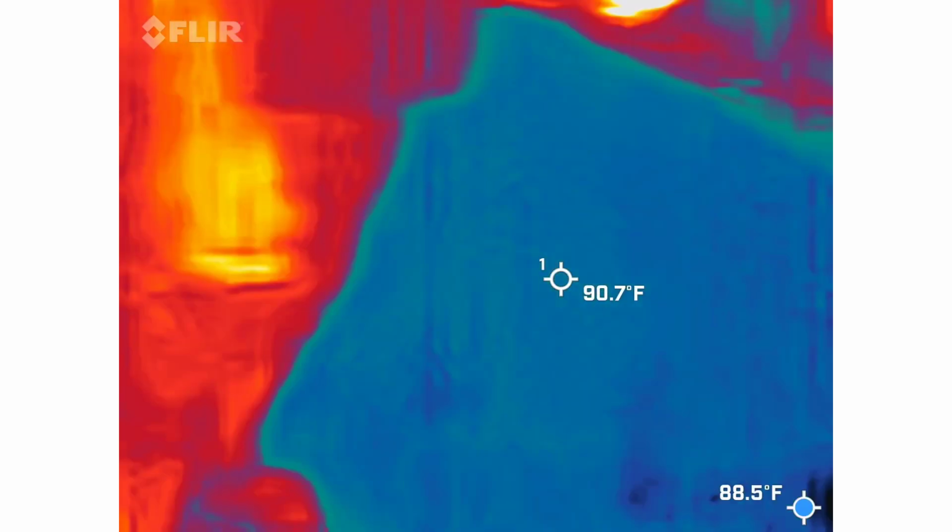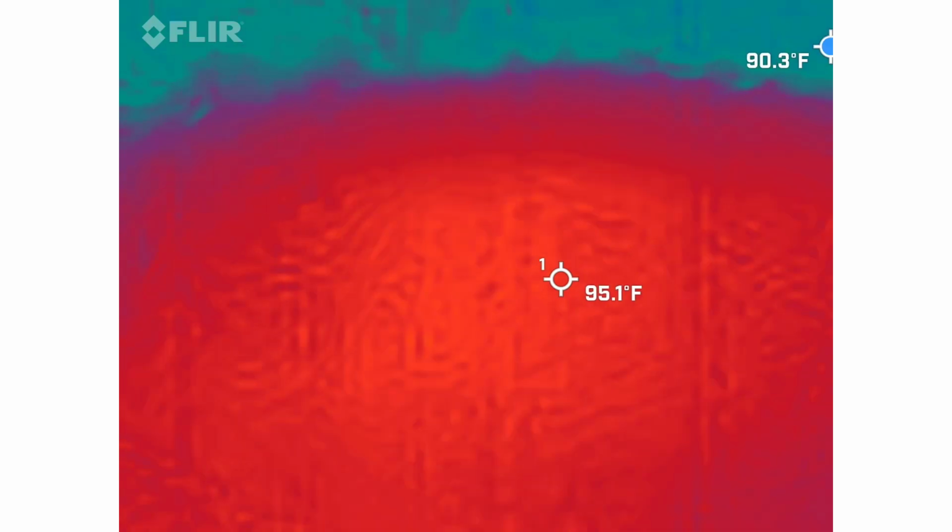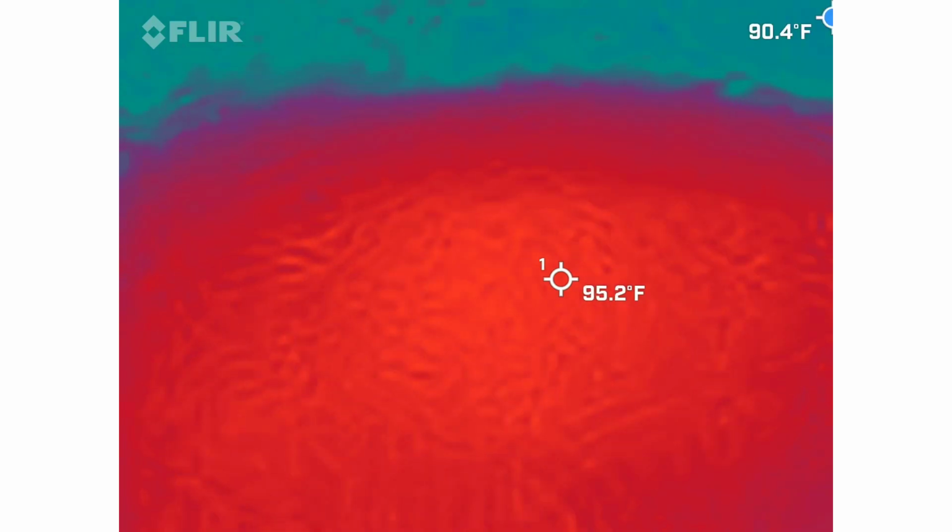You look good. So I'm going to start this video now, just so that we can actually see if humidity is going to affect the camera. That will happen from time to time, not very often, but I like to make sure nice and early so we can fix that problem.